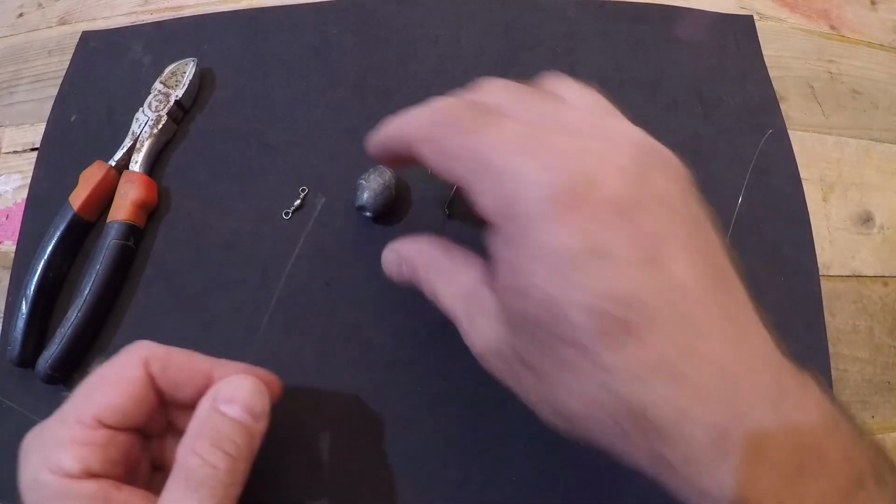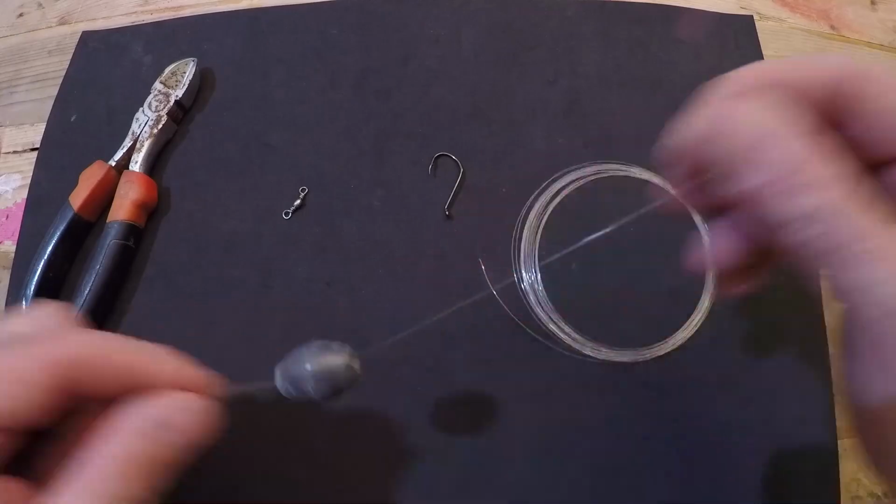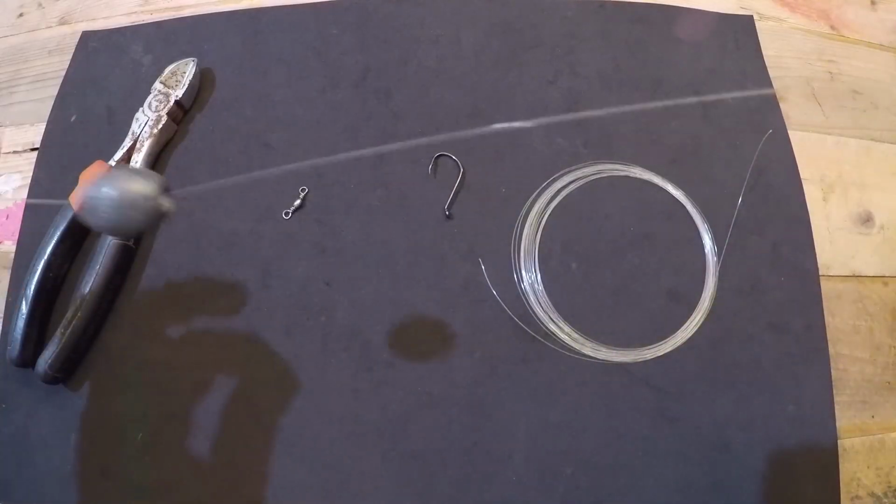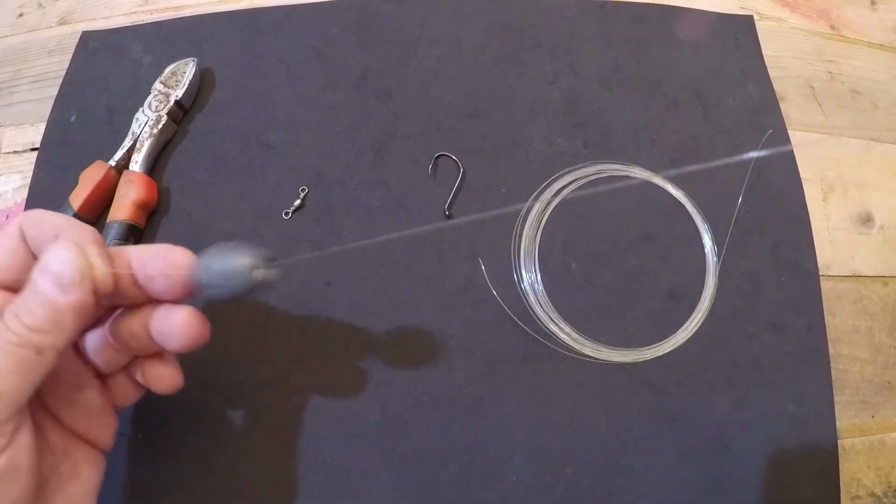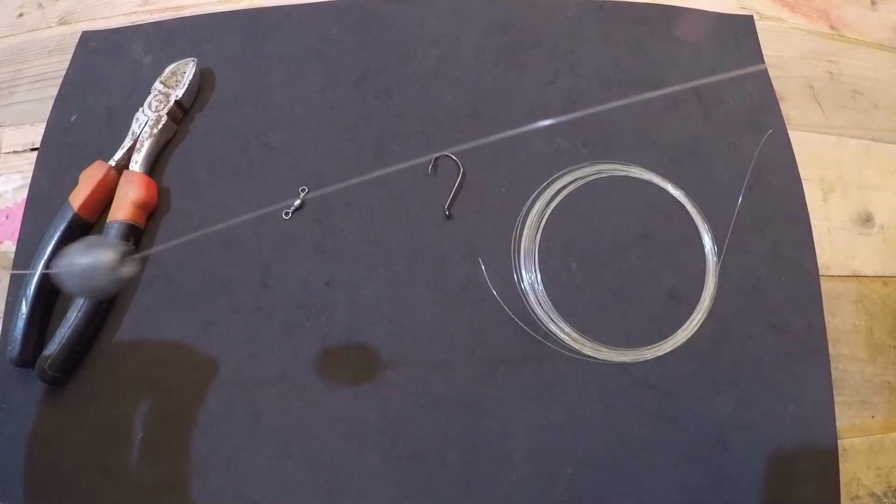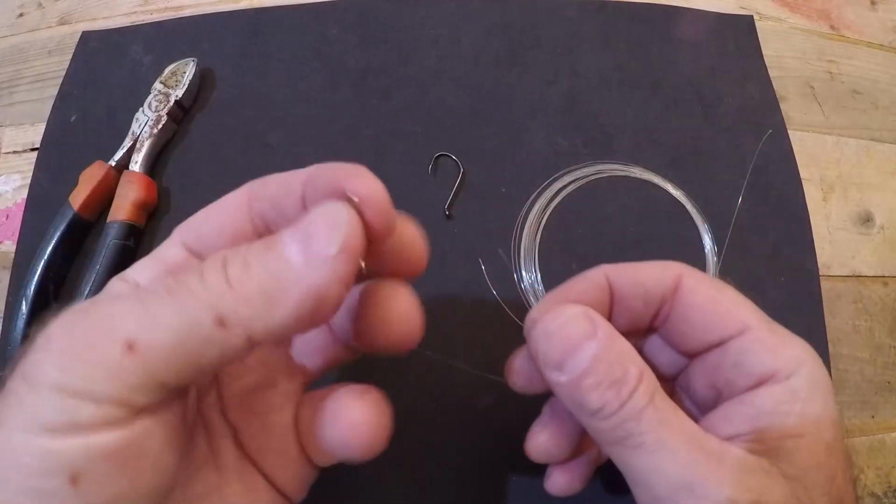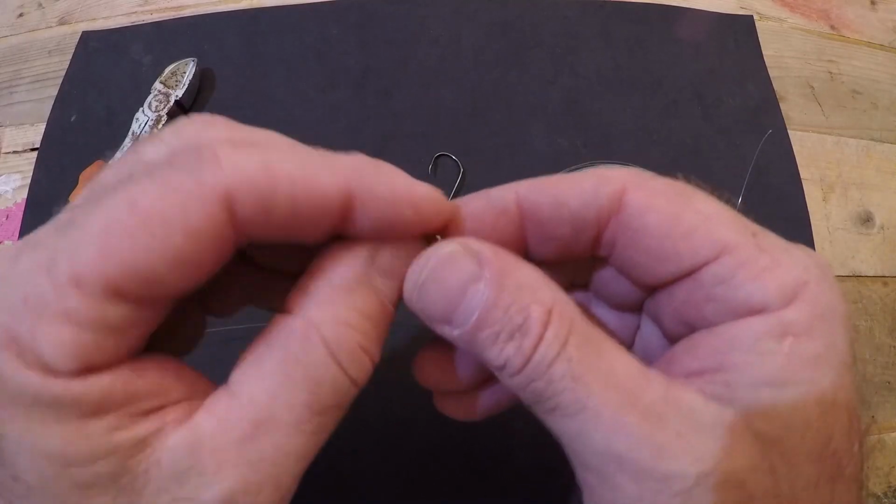The first thing we'll do is thread our sinker. We're going to let the sinker float freely. You never want to tie your sinker onto your line. It creates an abrasion point. You always want an egg sinker to flow freely. After the sinker, we are going to hook on our barrel swivel. We hook this on with a basic clinch knot.